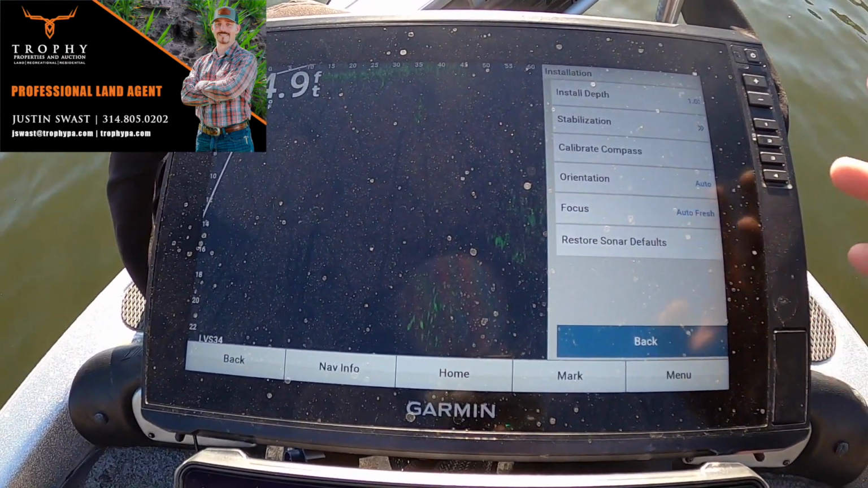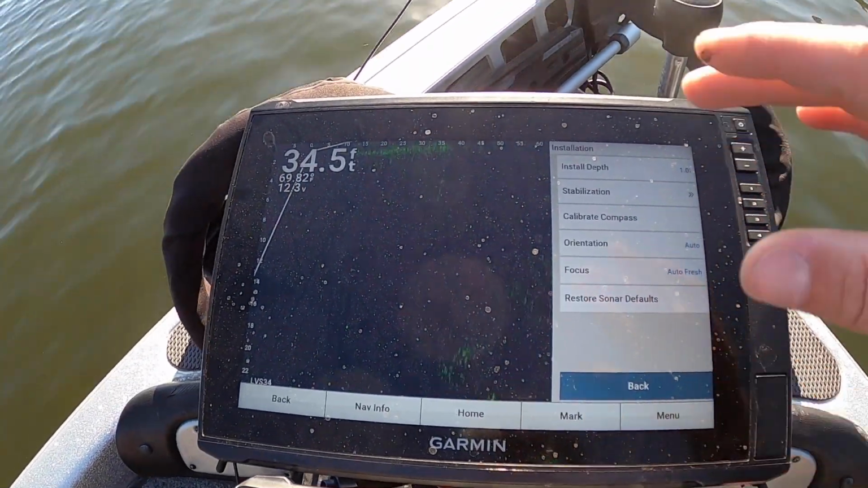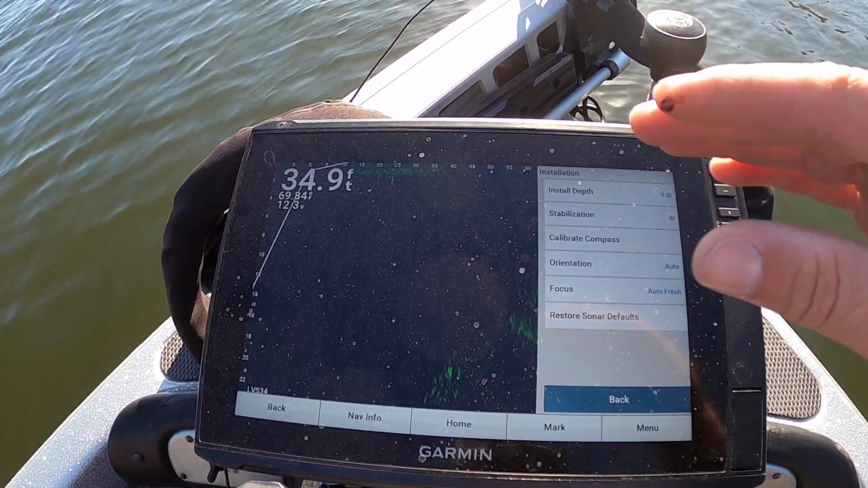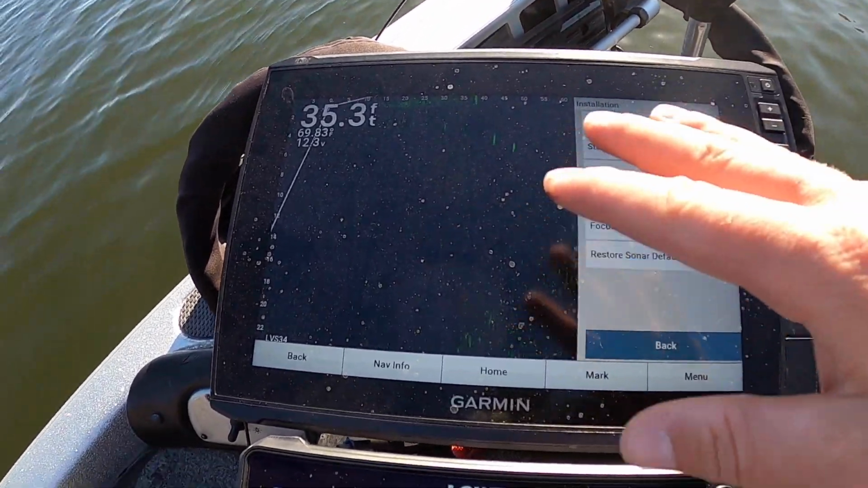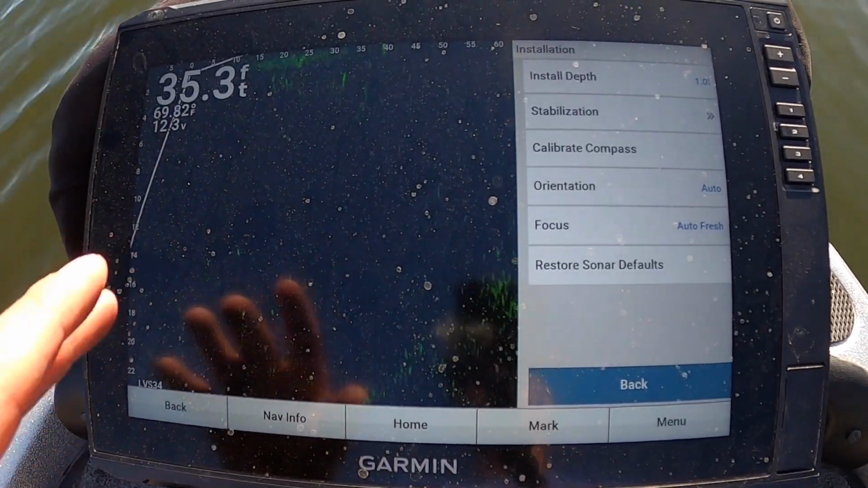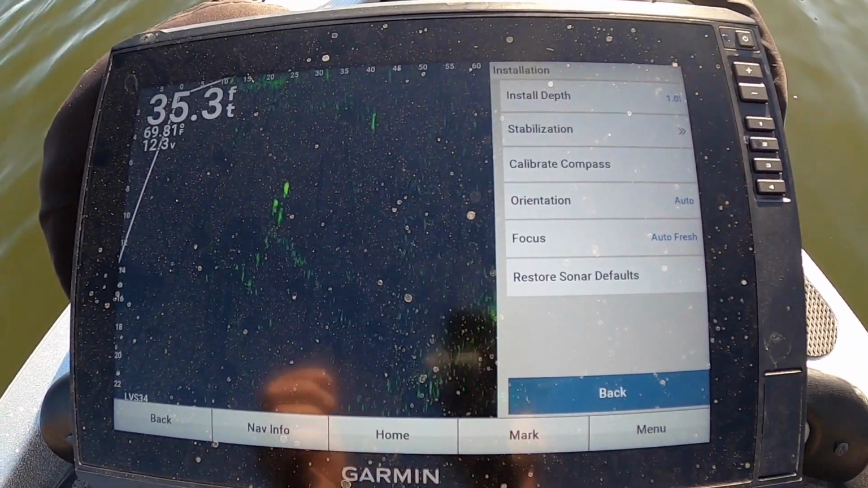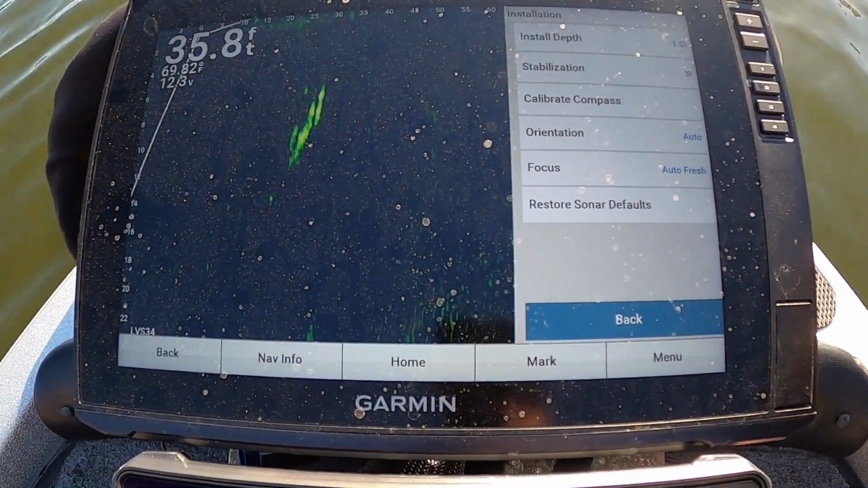That way it's not trying to get confused. And then your focus, this is basically your beam. So you kind of have different layers of beams like I had talked about. And this is making them overlap, kind of meet at the right spot, so you don't have a dead space in your screen. If you are having an area in your screen where you're reeling in a bait or looking at a brush pile or something and it's not showing up, like you're missing it for a minute and then it comes back in the screen, you're going to want to adjust your focus here and get your beams figured out.